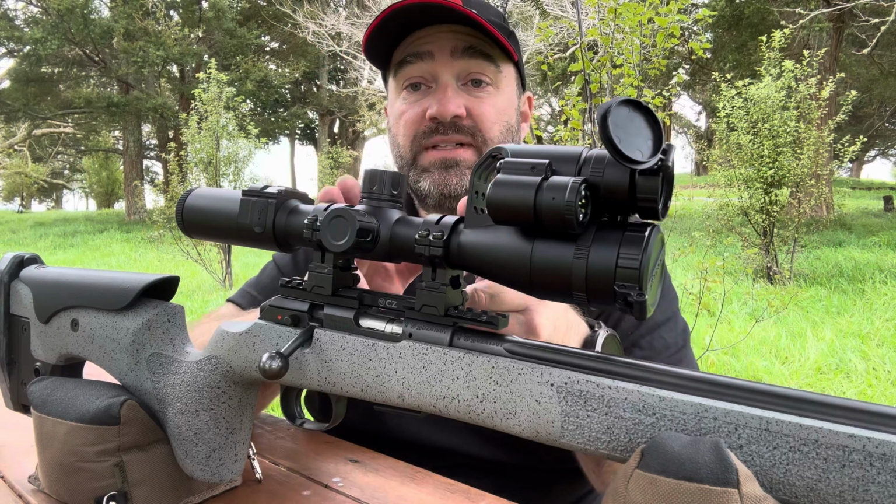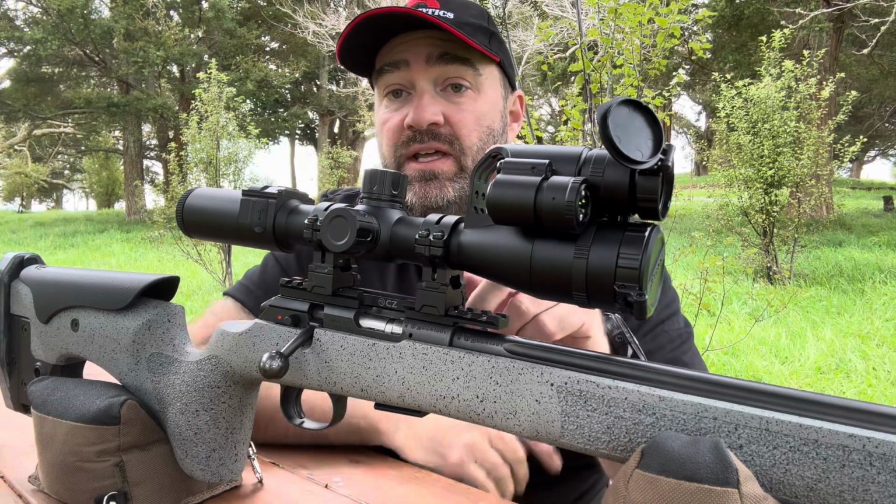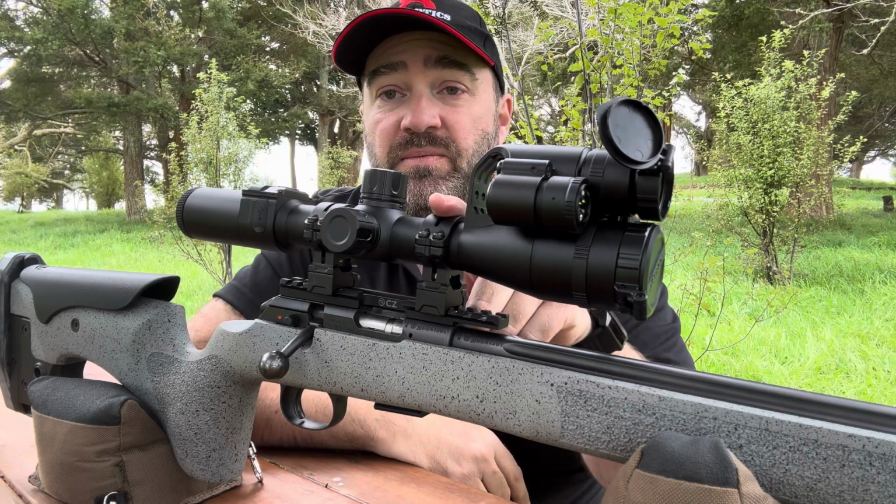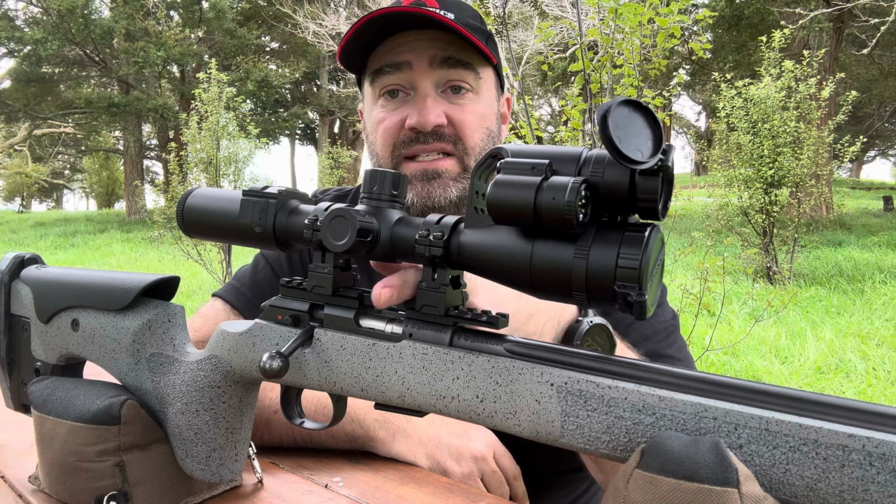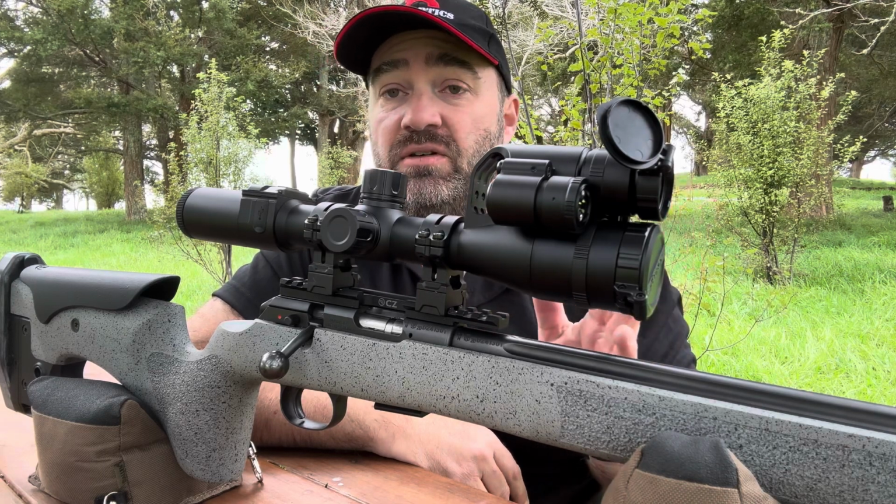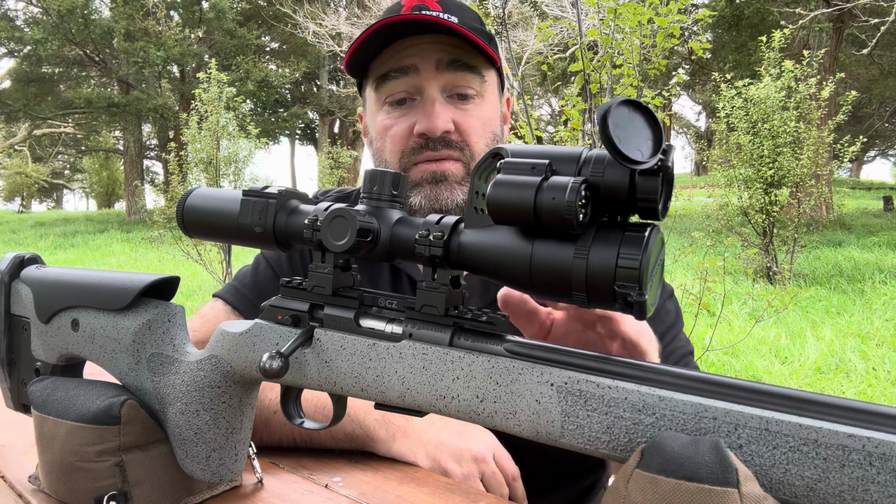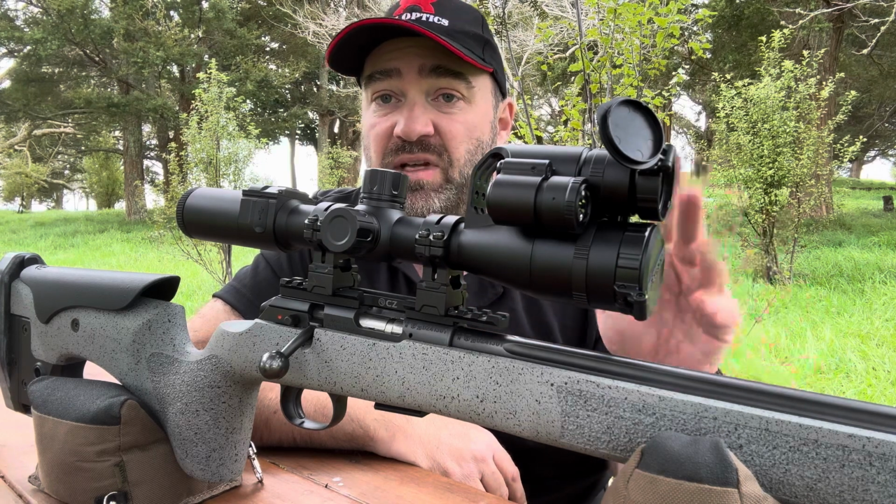It's a 30mm tube design, so it will fit the majority of your rifles, no problem at all. Get the ring height to suit. These are the ones that come in the box. They are extremely high because some air guns have a magazine that comes over here, so they're trying to cater for everything. Just use your standard 30mm rings that suit your rifle. Get the profile that suits your rifle and its barrel as well, typically around a medium.